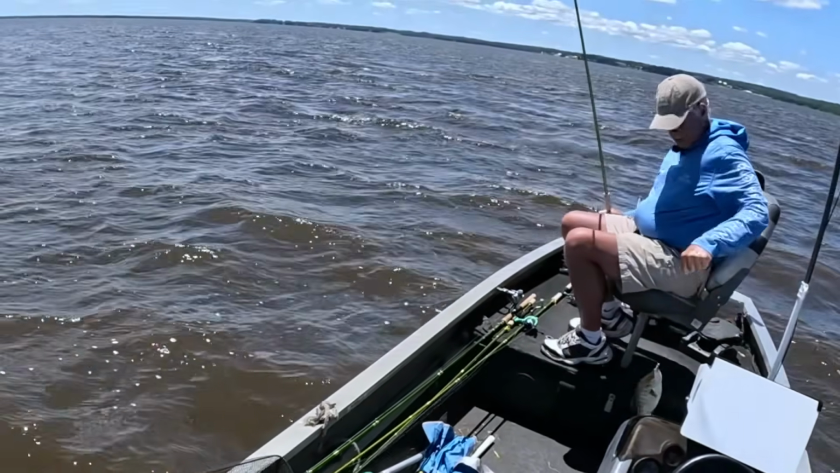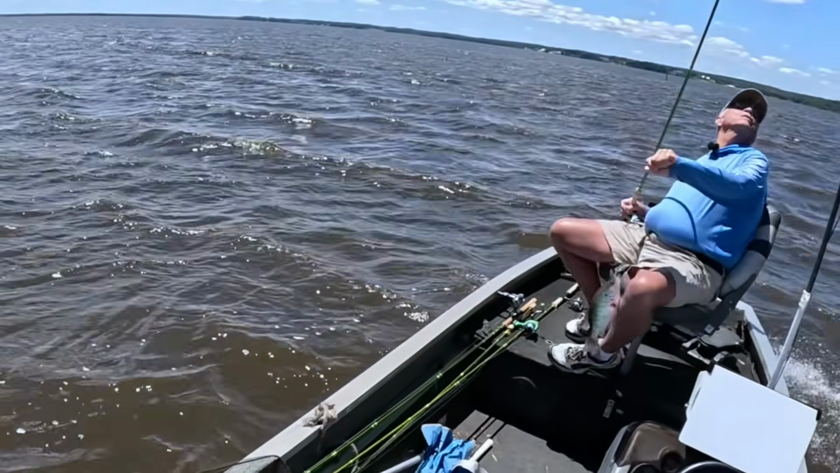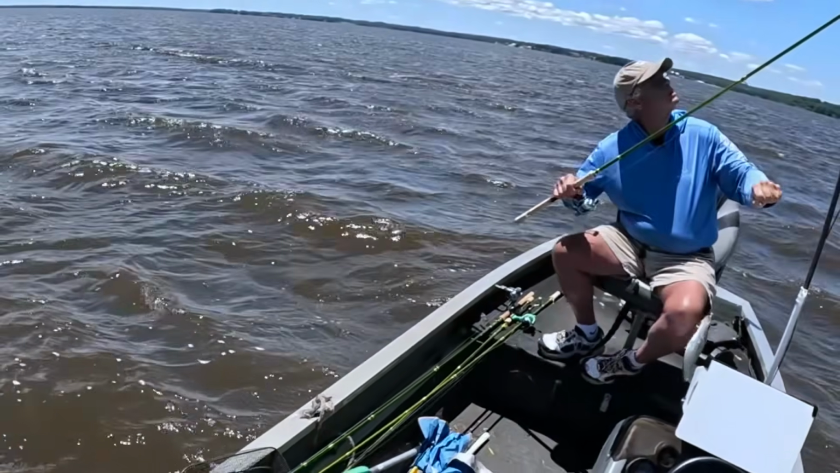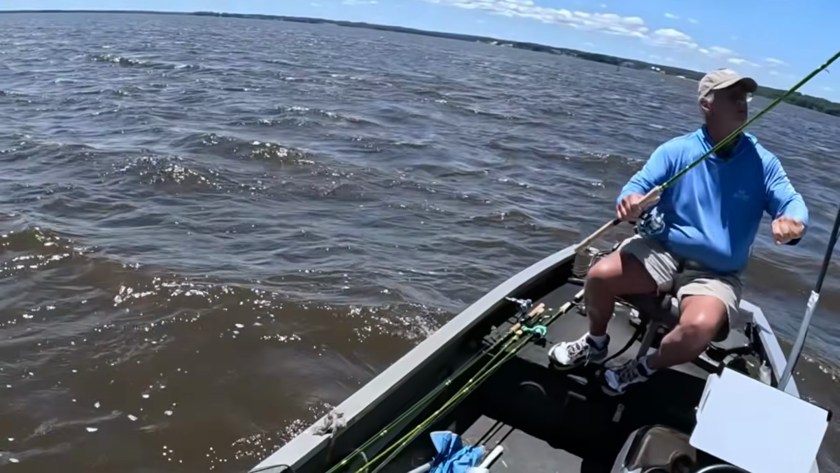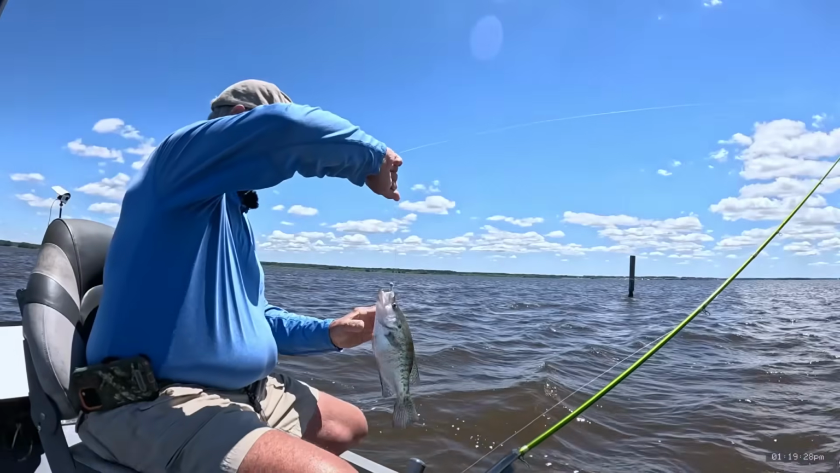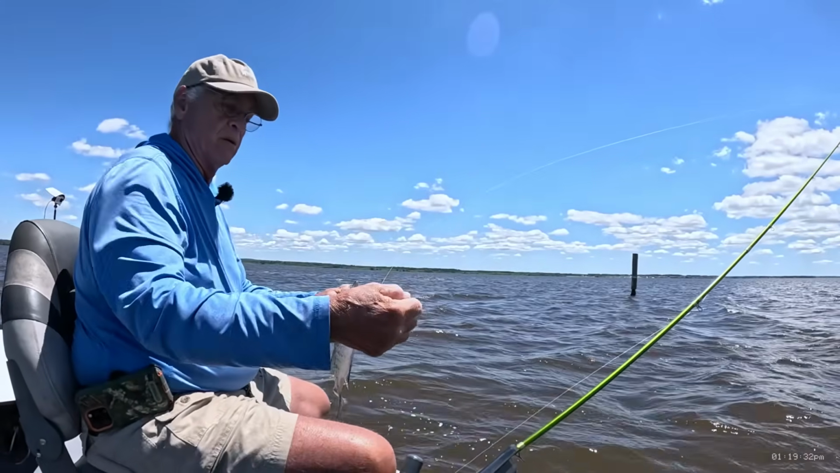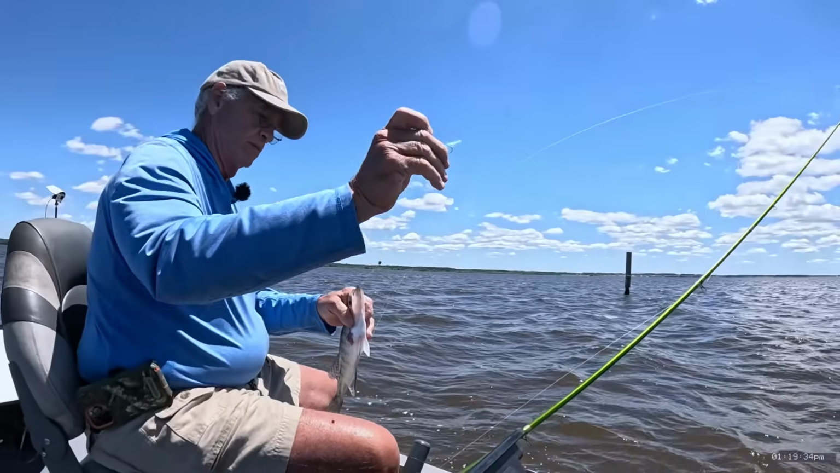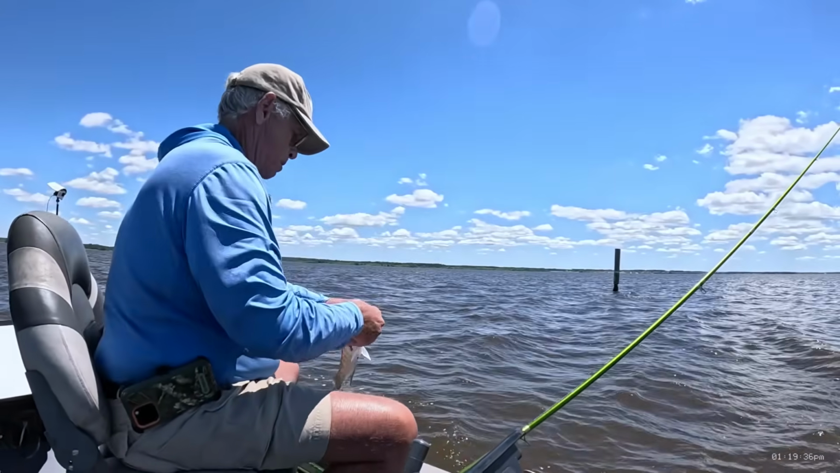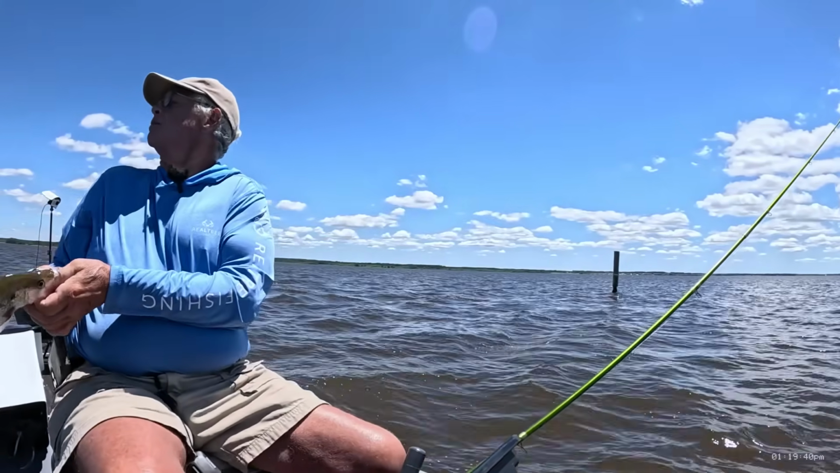Come here, fish. Oh, I'm up the camera. Yeah, see his blue thunder. That's a nice fish right there. I messed that camera up. Turned it the wrong way.